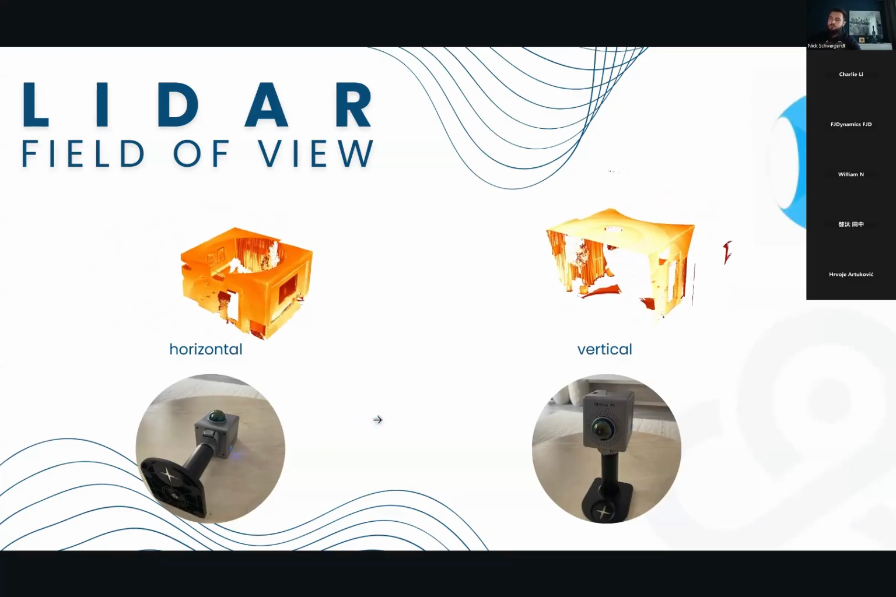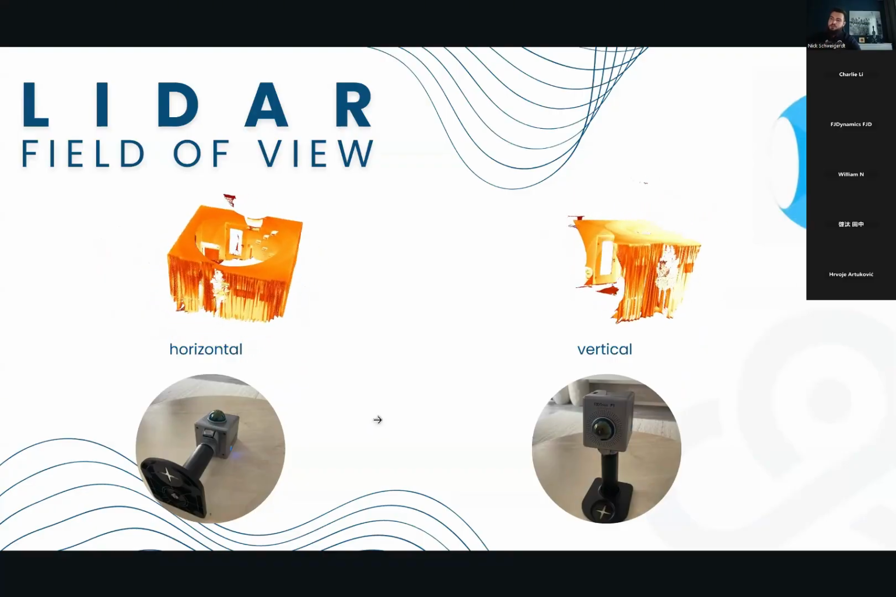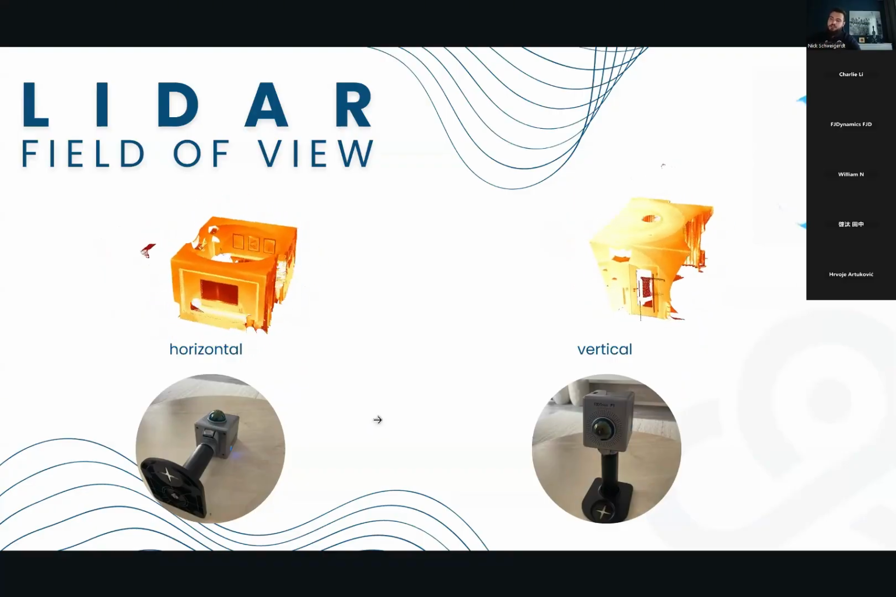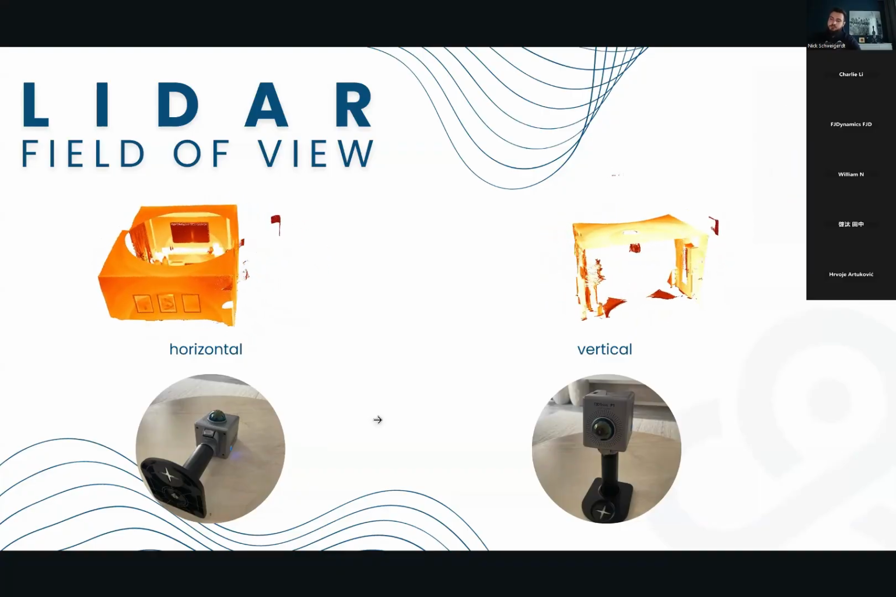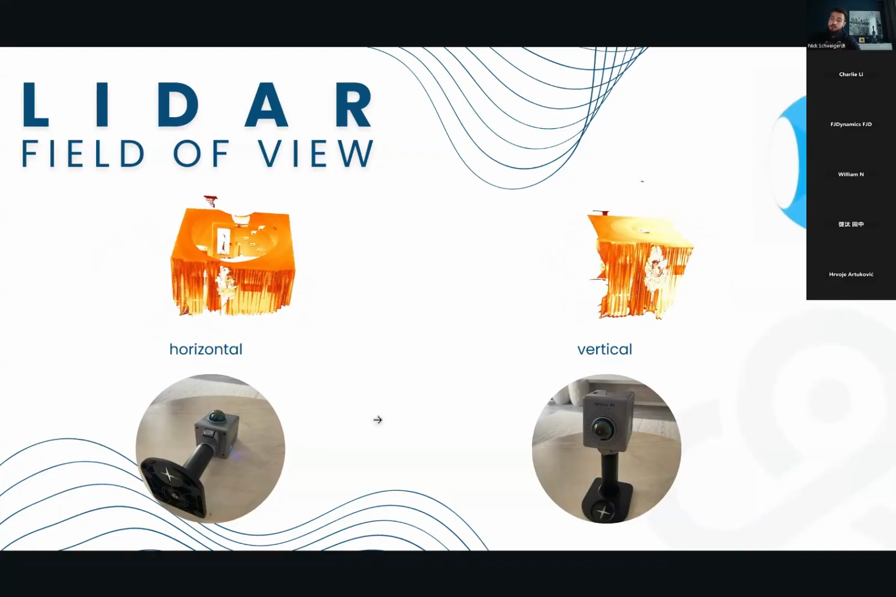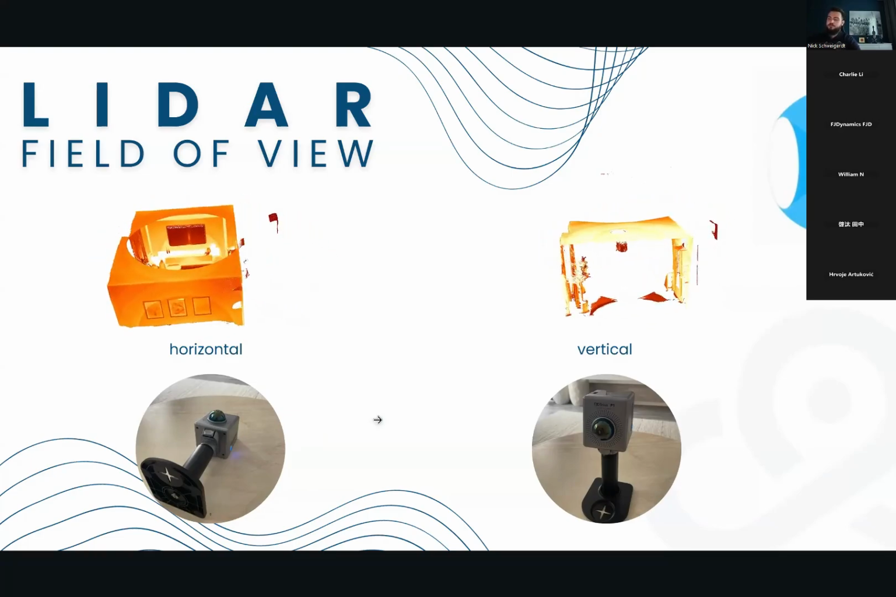So this is really crucial. Keep in mind the field of view of the scanner. Basically, if you scan all the time, you need to think about what the scanner sees. And also keep your features inside this field of view.